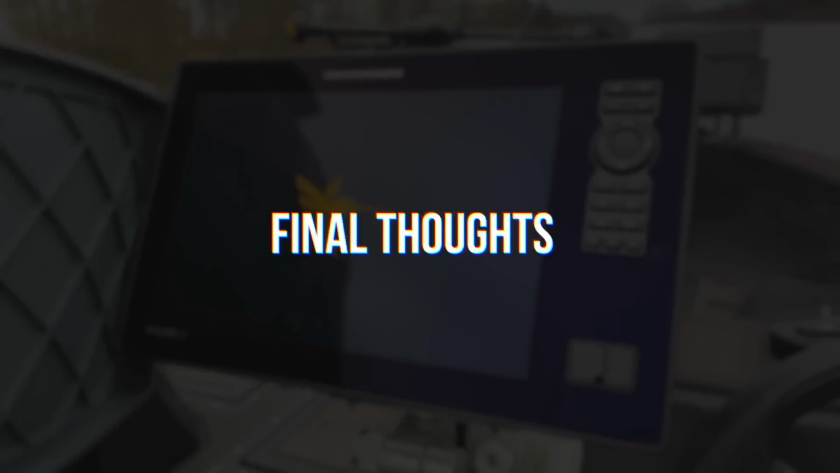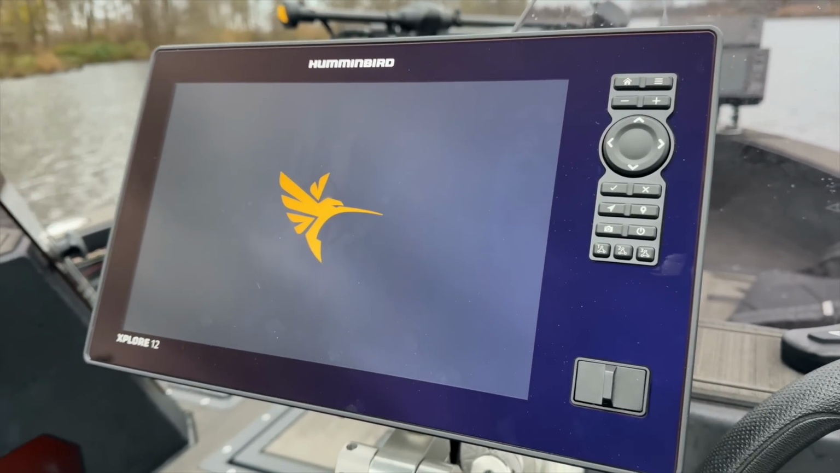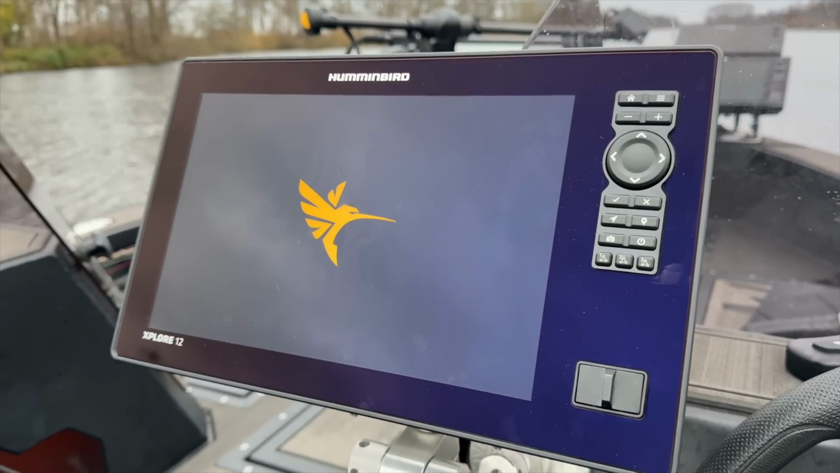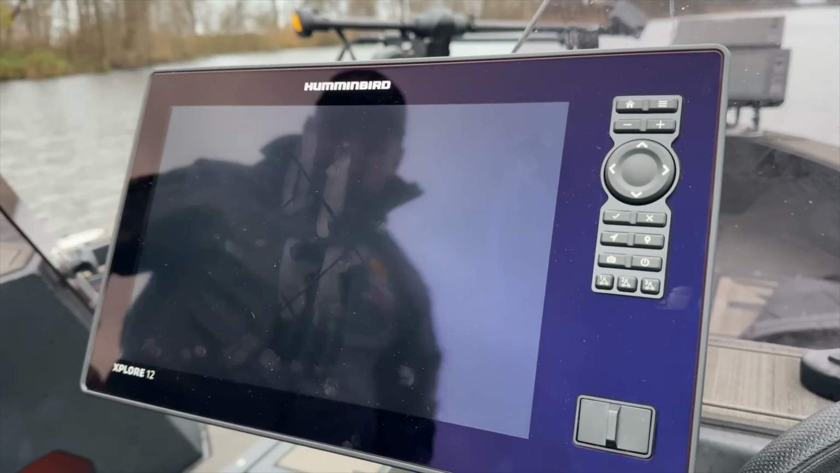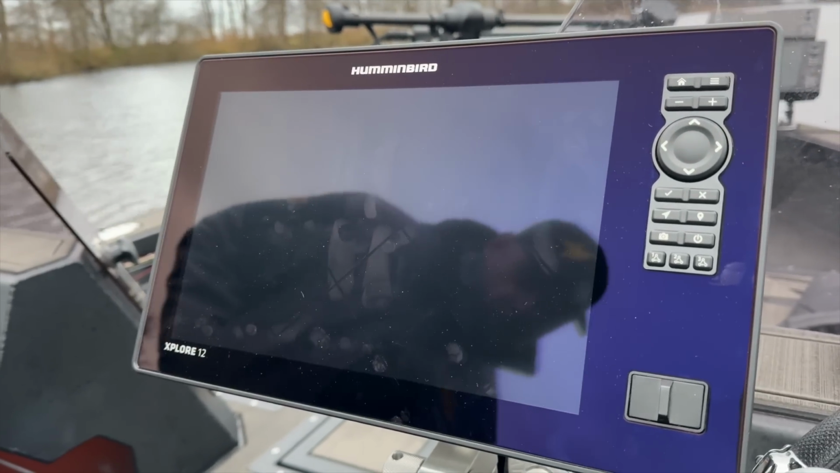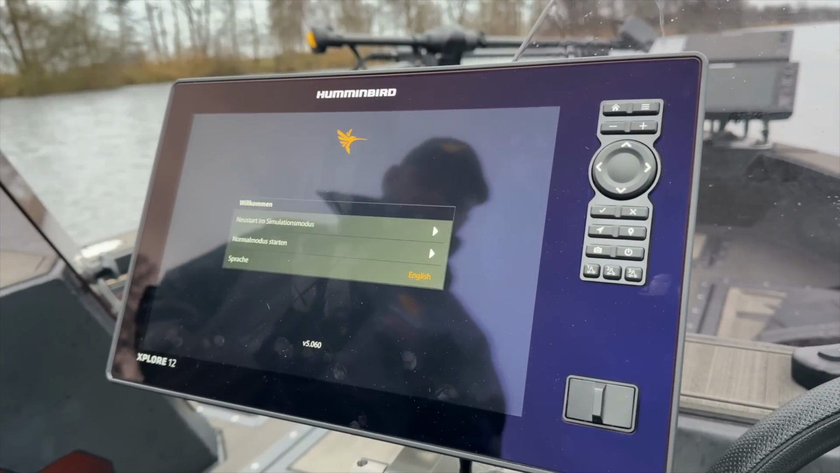Alright, final thoughts. I am happy with what I'm seeing so far after a day of testing the MegaLive2 and the Xplore unit. And more testing will be done once I get my own units installed. I haven't covered down mode in this video, mainly because it was working great on the original MegaLive. I can state, however, that the MegaLive2 can be used in combination with the MegaLive1 without any interference. You will get a crystal clear picture on both units without any interference.